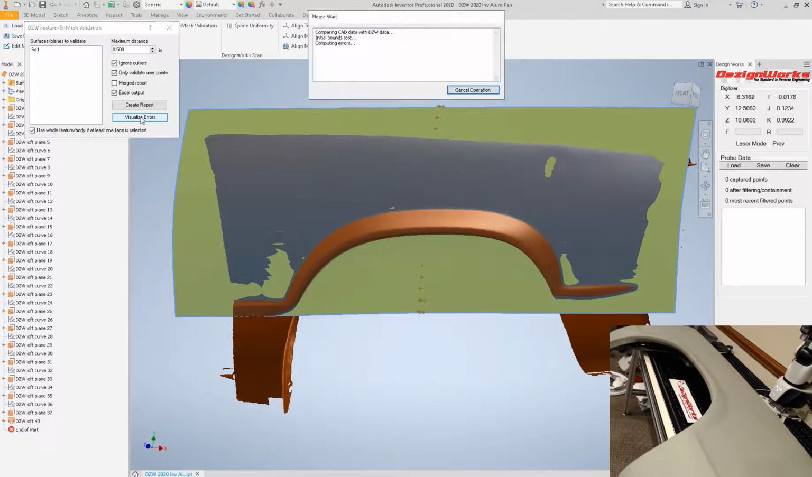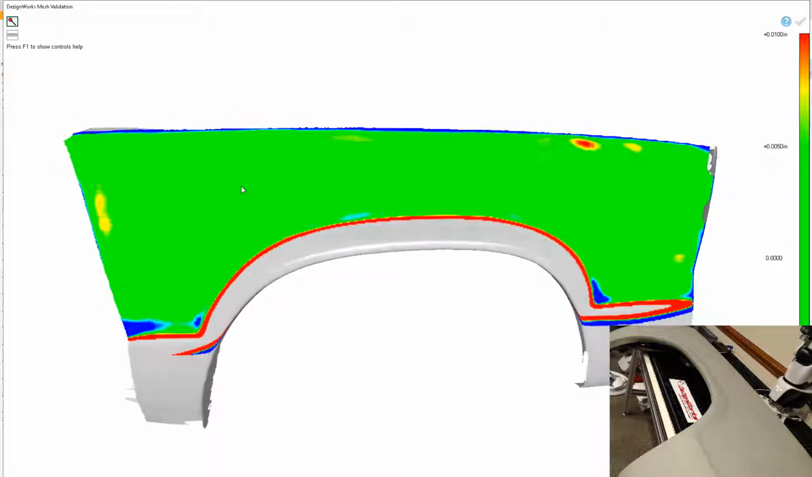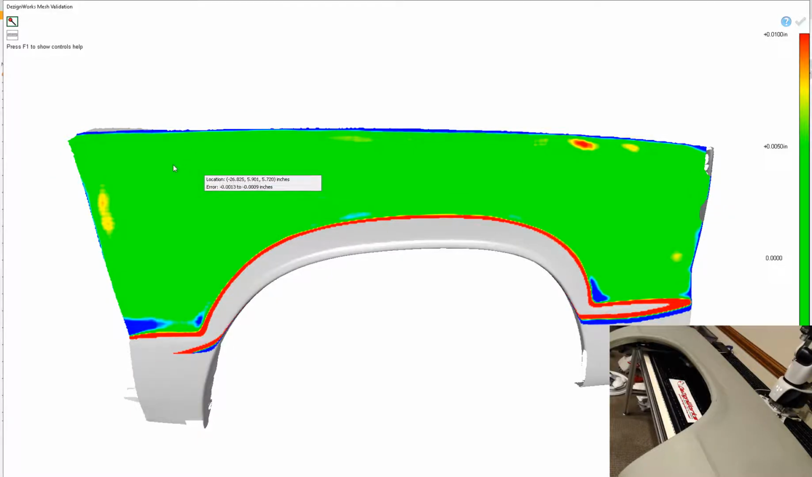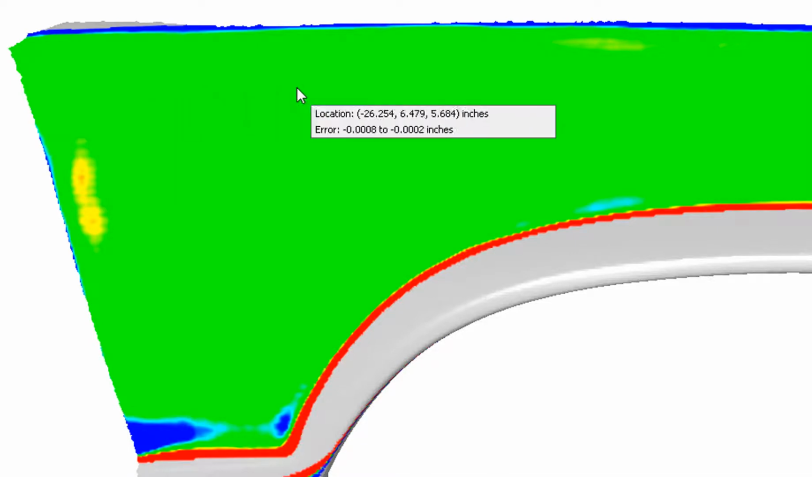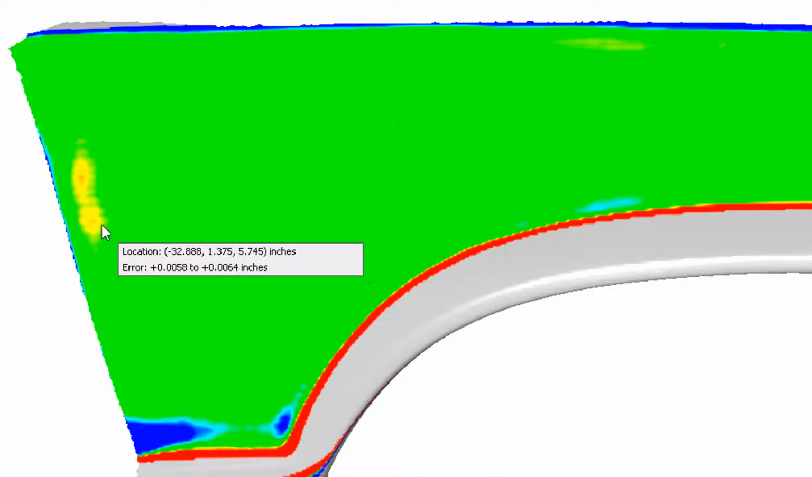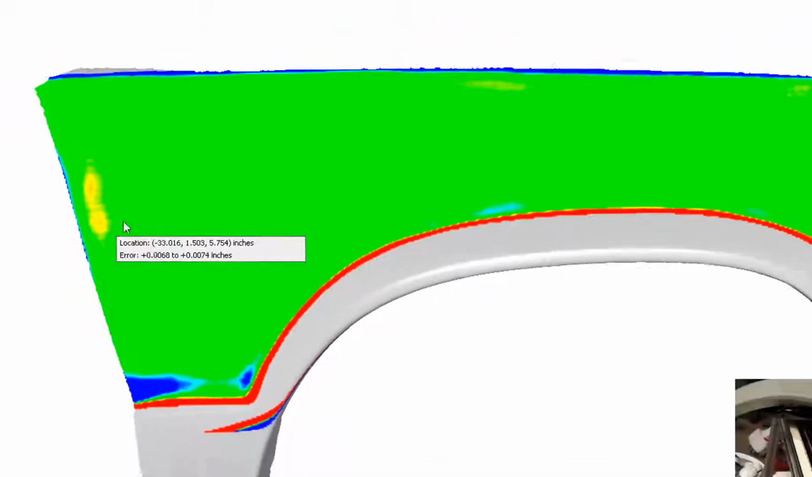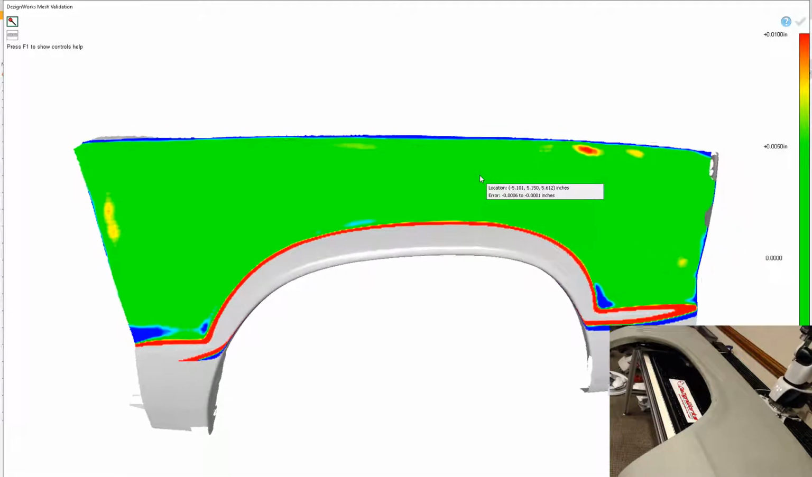We'll do visualize the errors. Here's the heat map. We can balloon over. So here's real time, 0.8 to a thou over that whole fender. That's unbelievable. There's one little area there, it's a little off, 7 thousandths. But again, we could tighten down our tolerance. That's how accurate this device is. We're holding tenths over almost 6 feet.